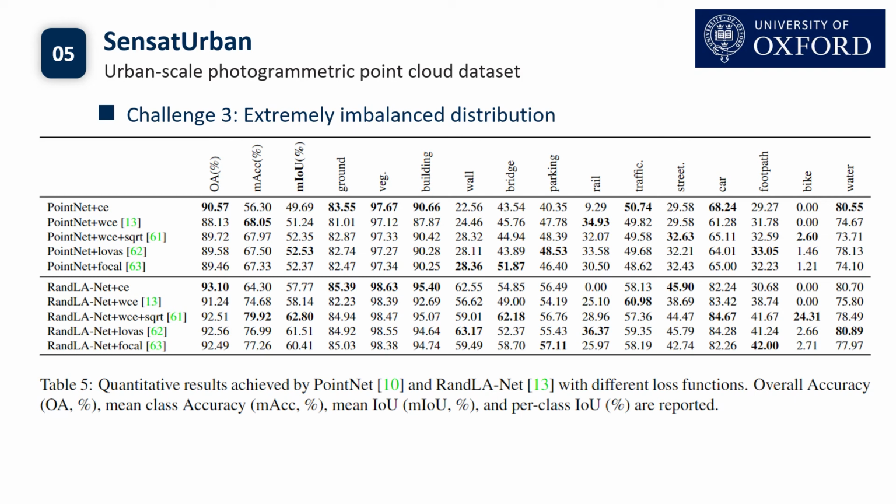We evaluate the effectiveness of 5 off-the-shelf loss functions, with PointNet and RandLA-Net as baselines. From the results we can see that the inclusion of advanced loss functions indeed improves the segmentation performance. The mIoU scores gain up to 5%. Notably, for the extremely challenging category bike, the baseline RandLA-Net trained with weighted cross-entropy and square root weights obtains more than 20% improvement. This shows that data imbalance can be alleviated, to an extent, by using off-the-shelf loss functions.